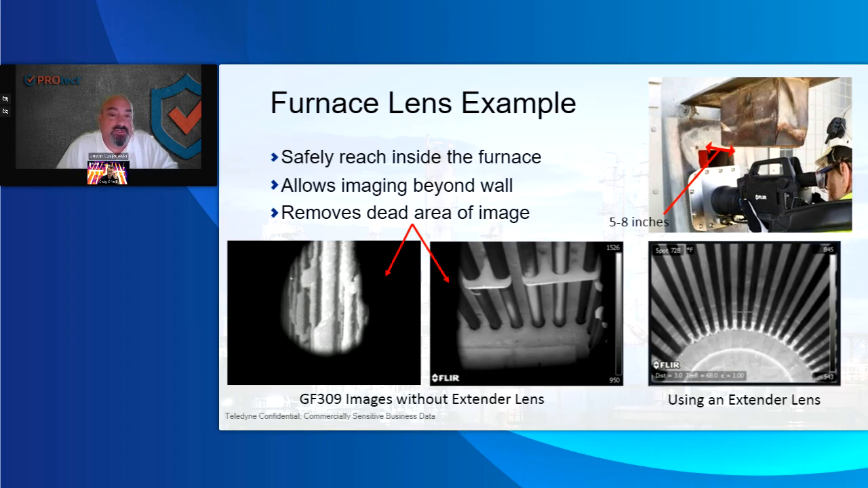The image on the left, we call that vignetting, which is where you're getting an obstacle right in front of the camera, and the camera, or the detector, in my experience, has a hard time differentiating something that's 150 degrees, maybe refractory, and something you're looking at that's 1500 degrees, and the camera constantly wants to adjust itself. Using the lens extender on the bottom, and then having the heat shield there, you're able to capture this, and you're able to capture it safely.